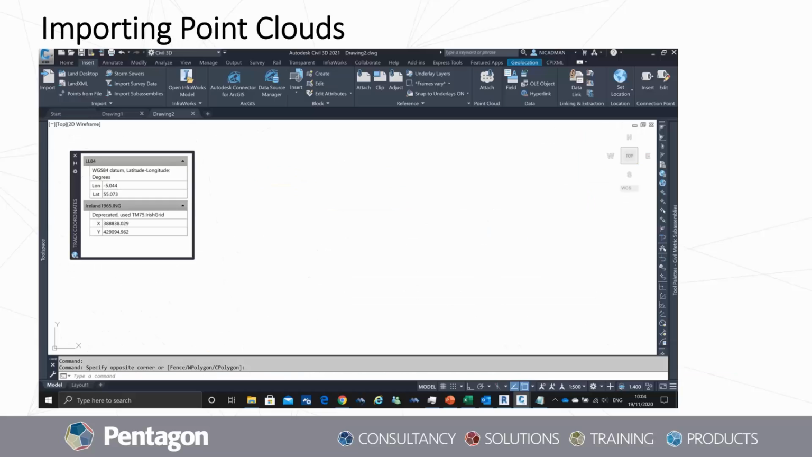So the first one we're going to talk about is importing the point clouds. So this will be importing the point cloud as a reference. This was briefly covered in a previous webinar. That was bringing in a LandXML file from Civil 3D to be used as a surface model for the site within Revit.